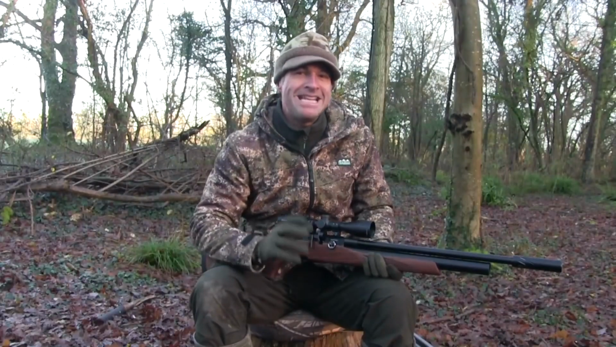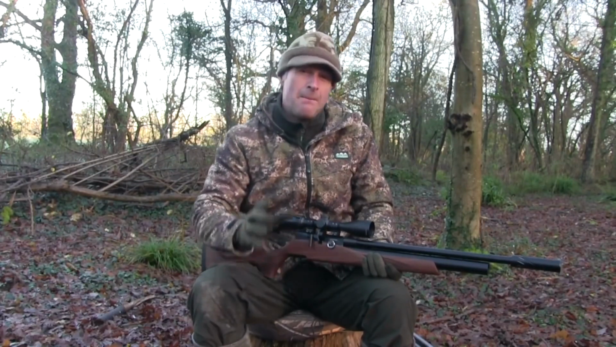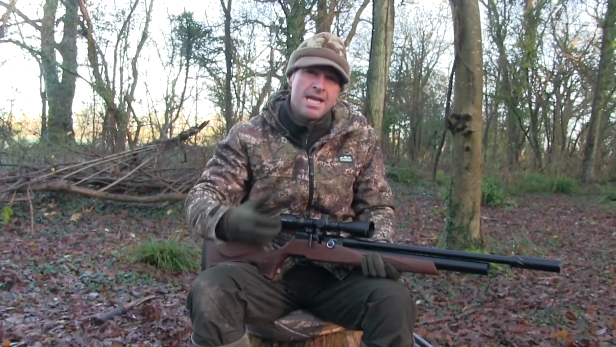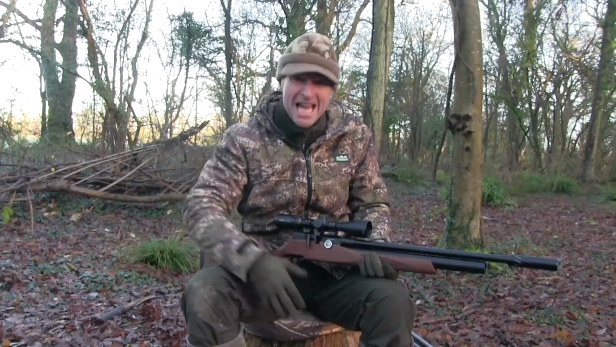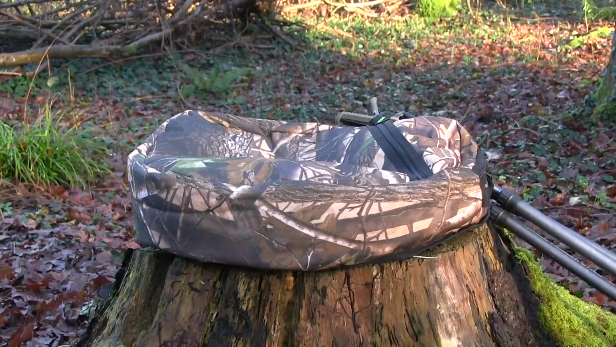Moving on to really simple, affordable accessories, I'm rarely without my beanbag shooting seat. Now, it just provides a comfortable, dry, stable shooting seat just about anywhere, and it's absolutely perfect for hide shooting. And I'm actually sitting on it now. Mine is the camo shooter's cushion from Rangerite, and it didn't cost very much at all.